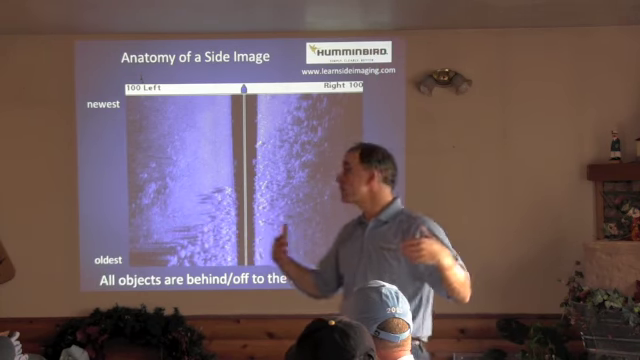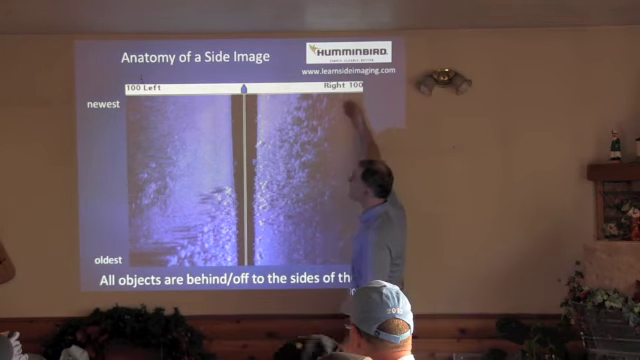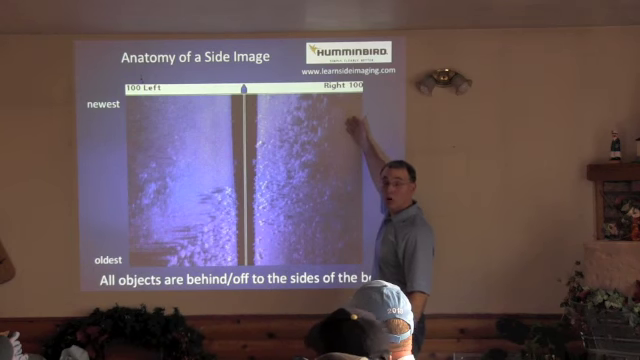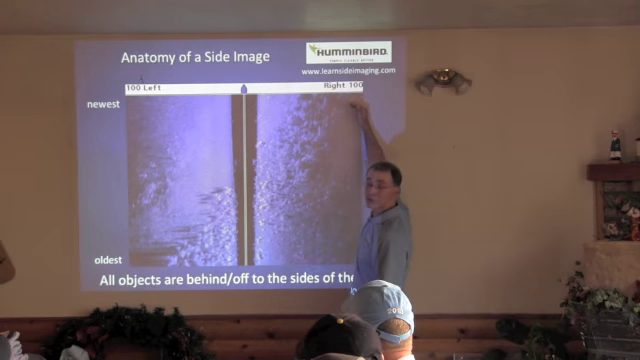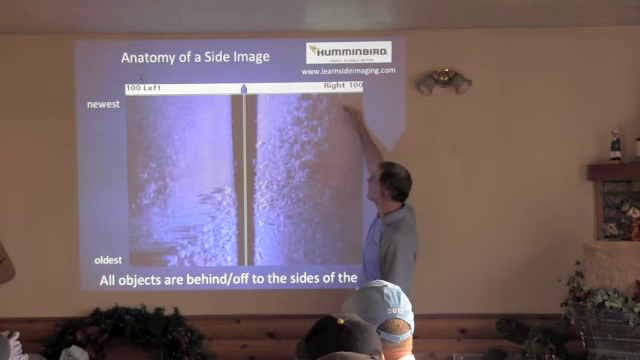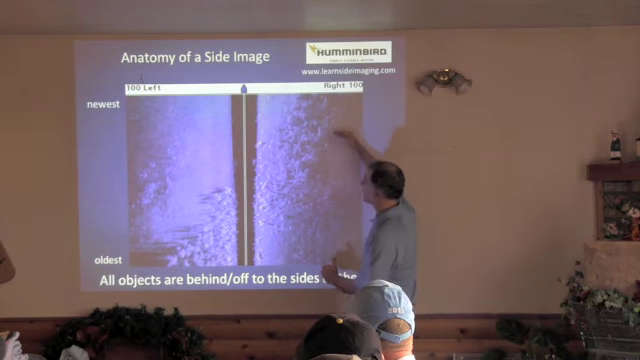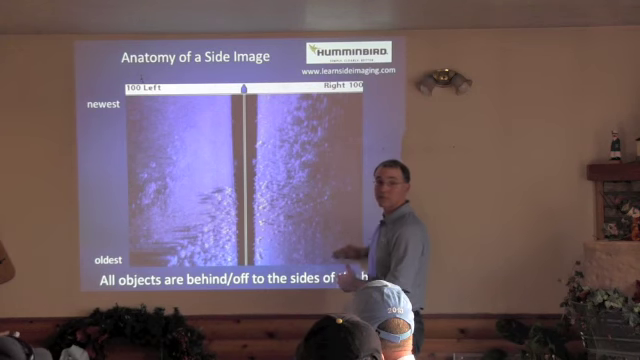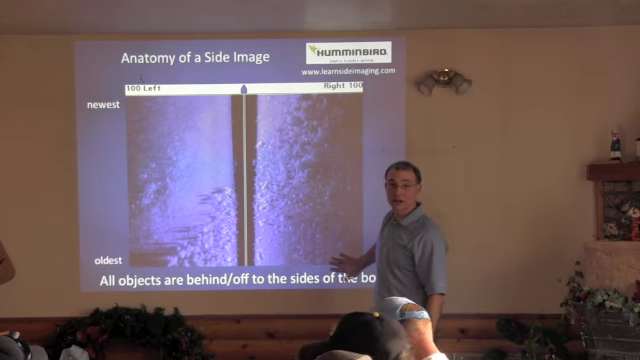Okay, and as information is collected by that transducer, it is displayed in kind of a historical or waterfall perspective like this. So that the newest information that the transducer collects is at the top of the screen, and as we drive our boat along, the information that we collect proceeds down towards the bottom. So the newest information is up here at the top, the oldest information is down here at the bottom.